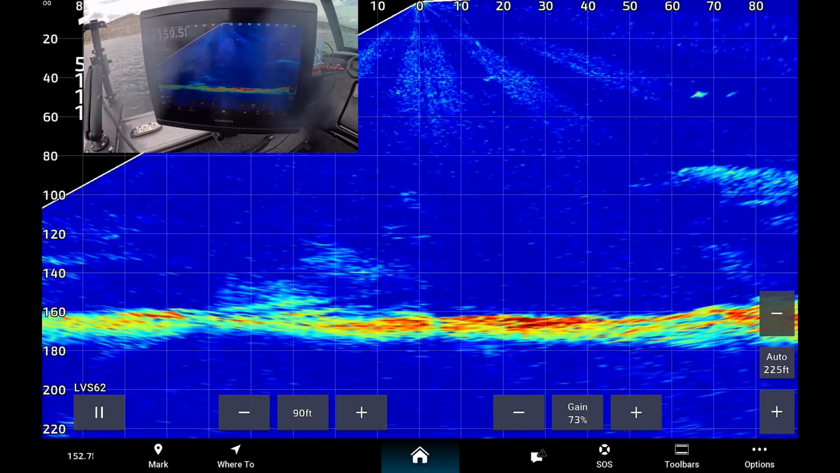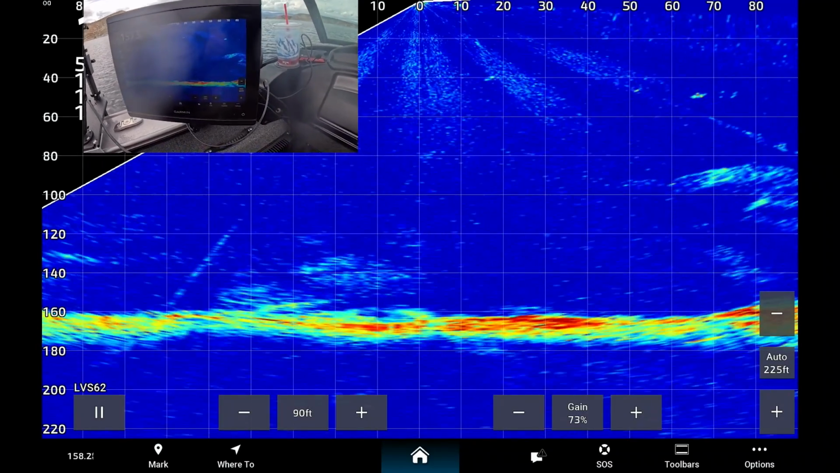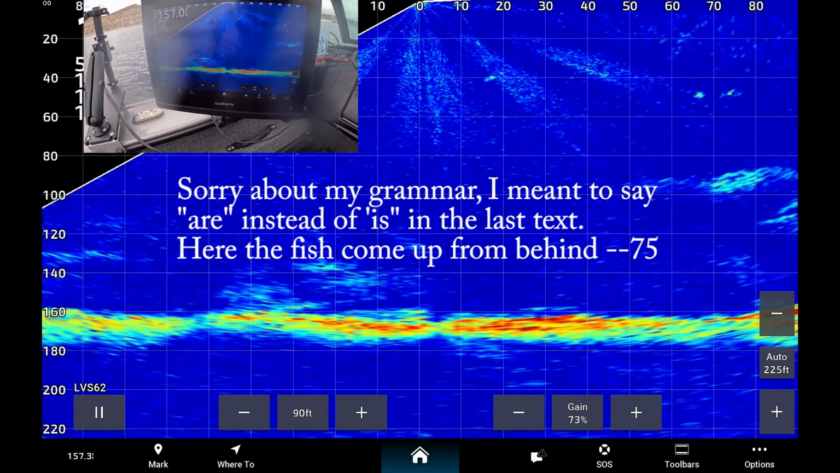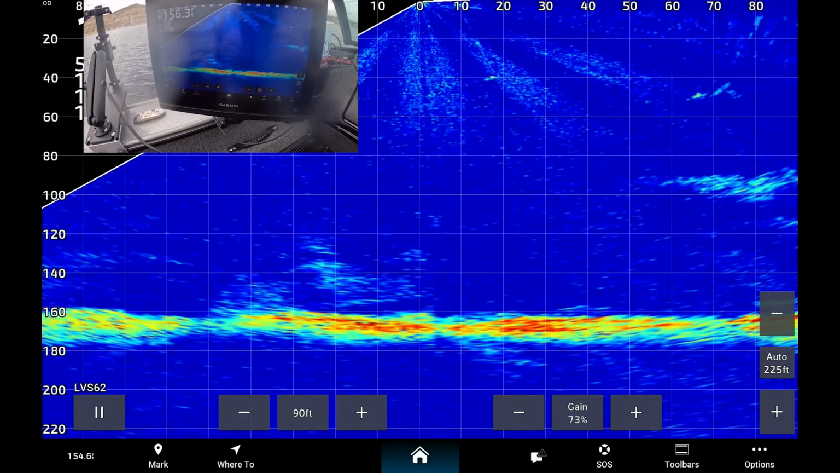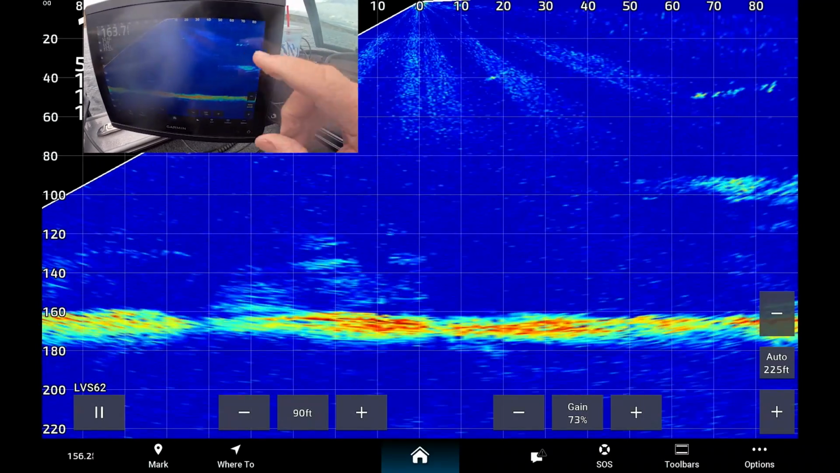Looks like they moved through without a whisper at this point. But we were at the right depth, so 41 feet was the right depth for those fish, and now maybe they'll get some interest and come up from behind, but I'm not really worried about it.